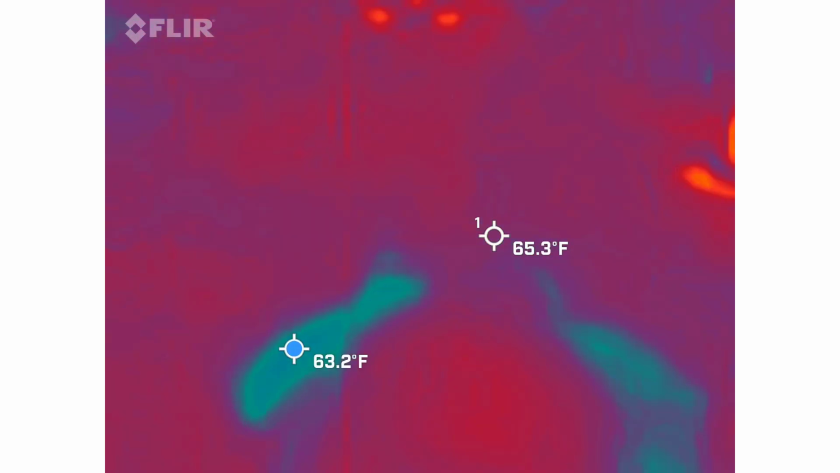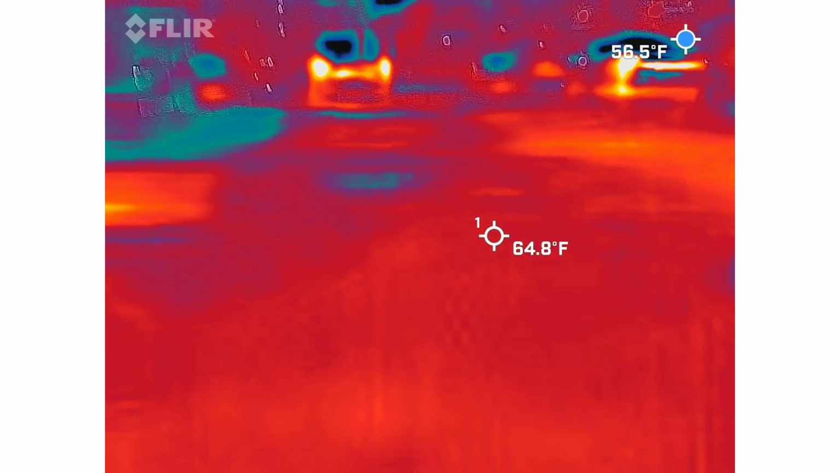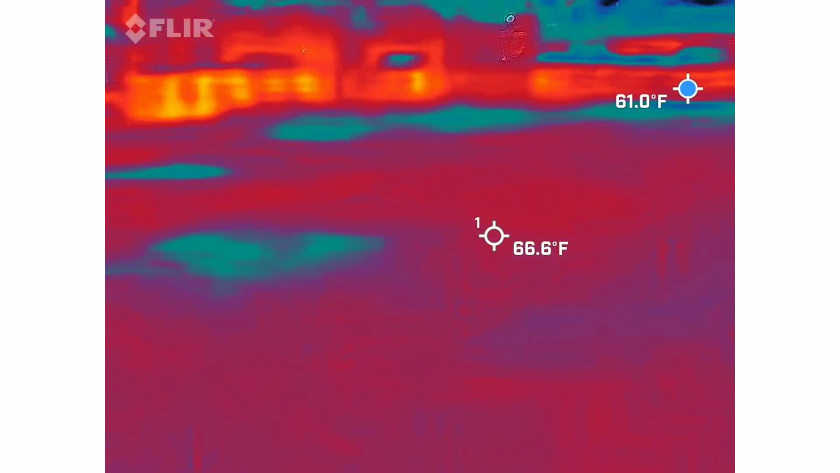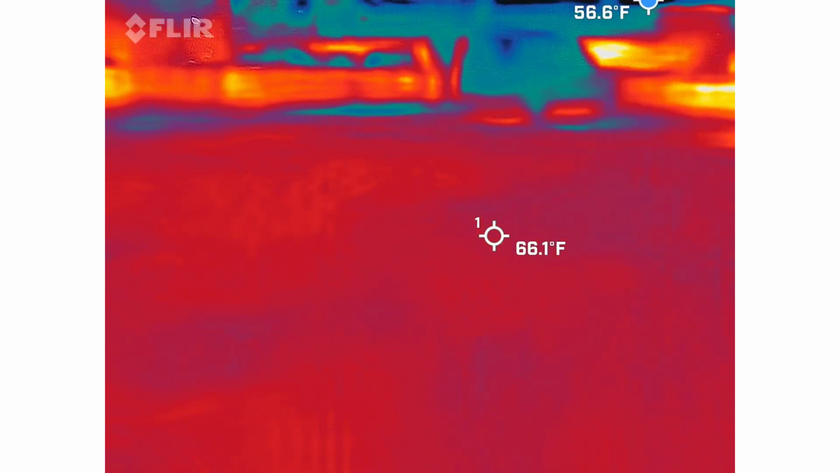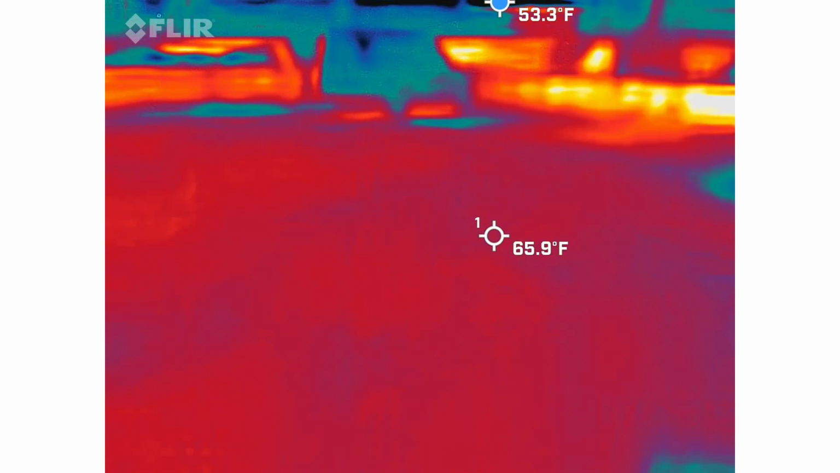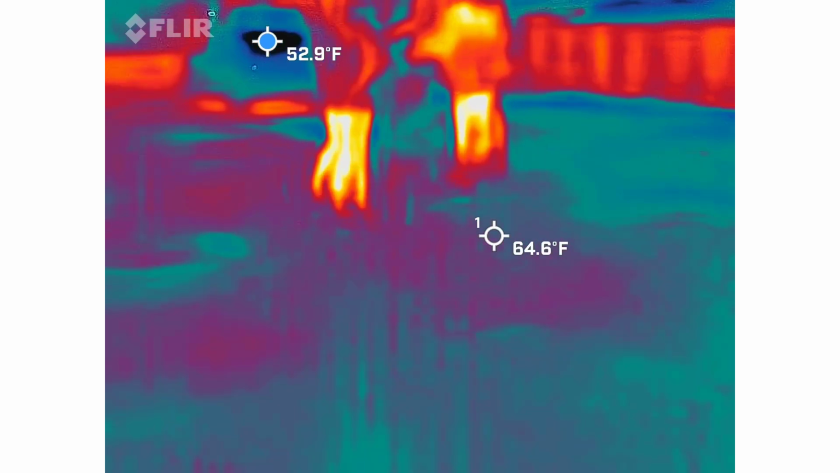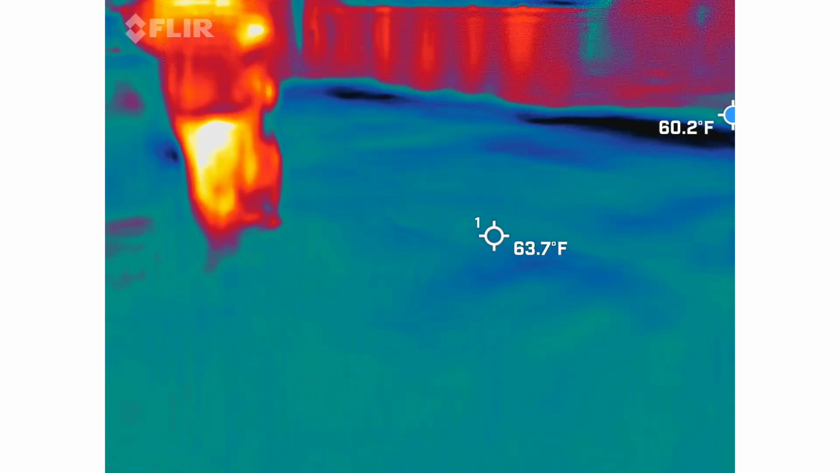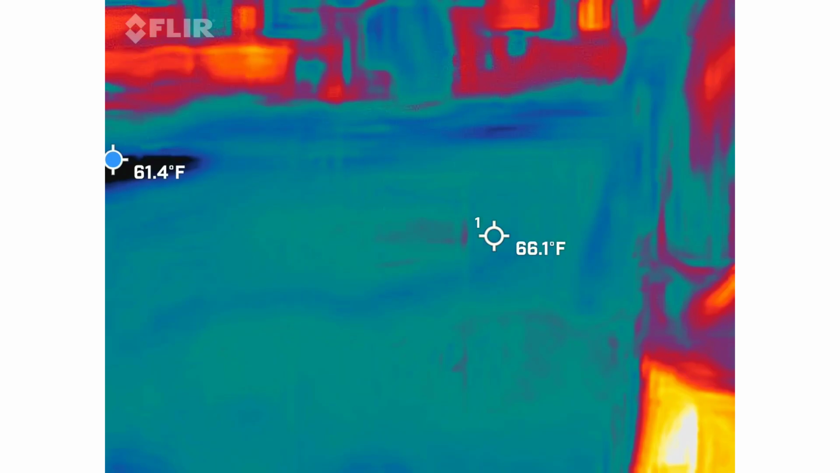Let's get a look at the vehicle first. Now what do you got? Word list?